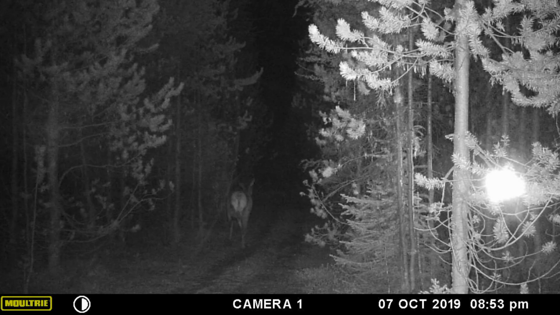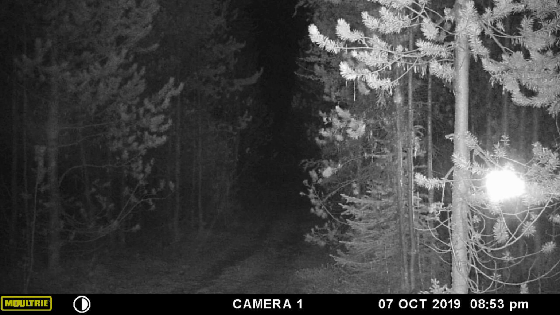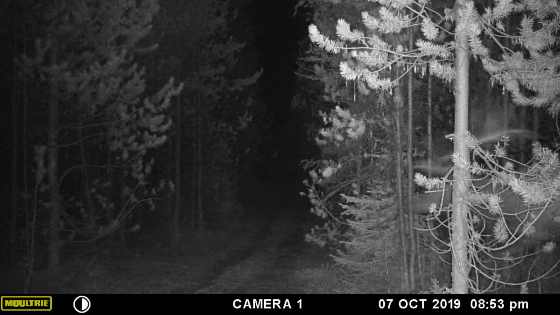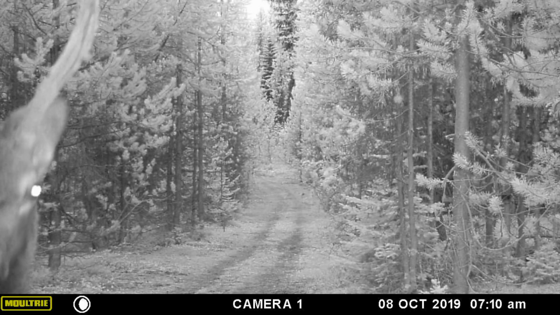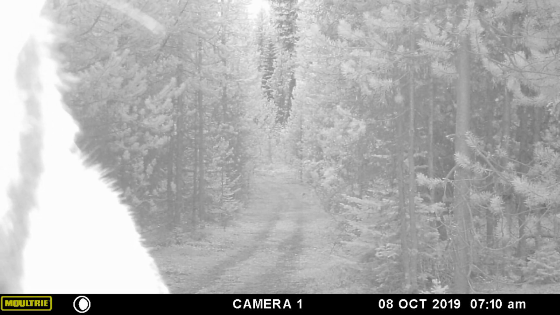Now that cow went running off probably because of the flash of the camera. But watch real quick. Here comes a screaming bull right after her. Not sure why the camera only picked up that quick shot, but here's a curious spike.